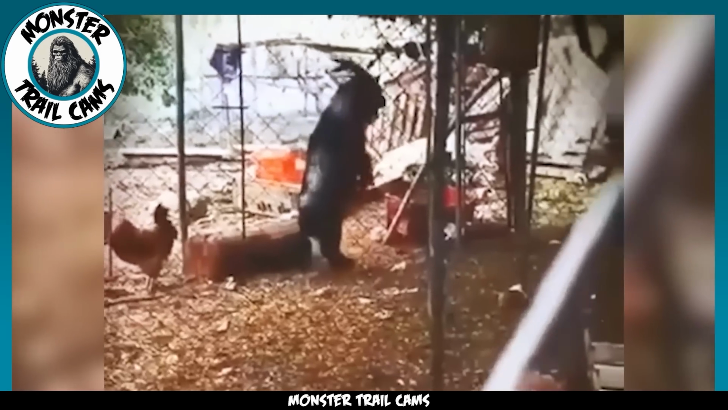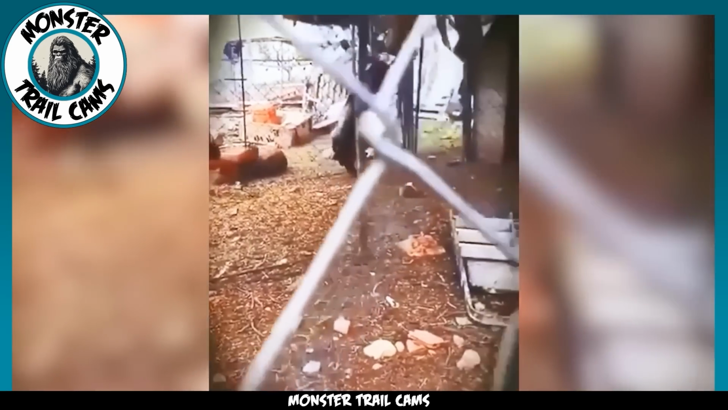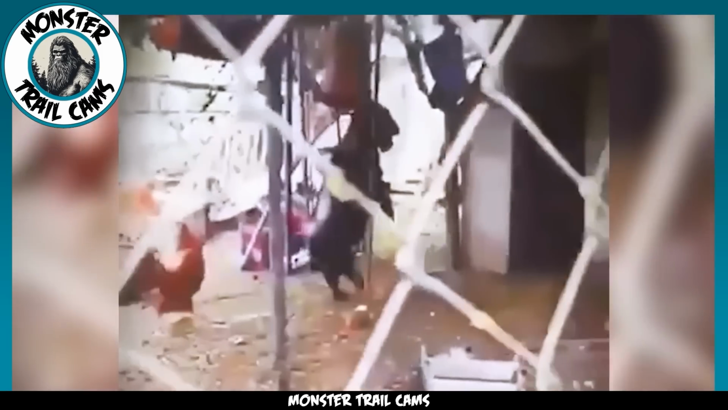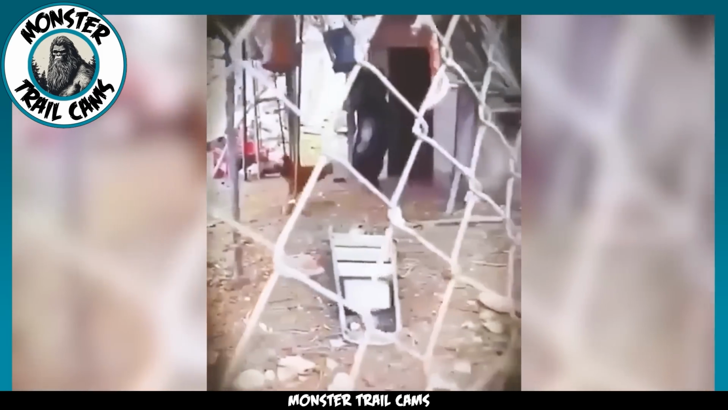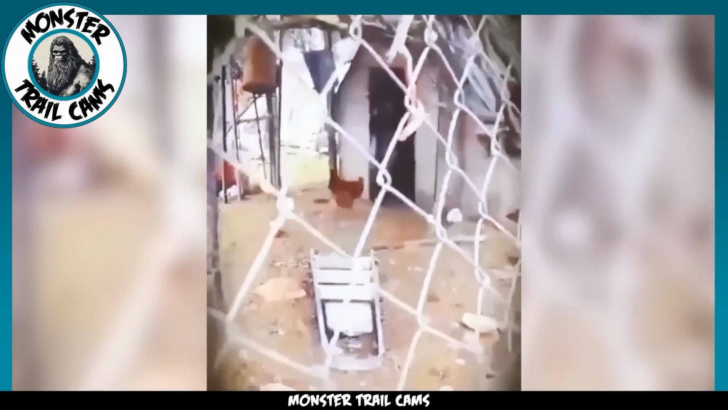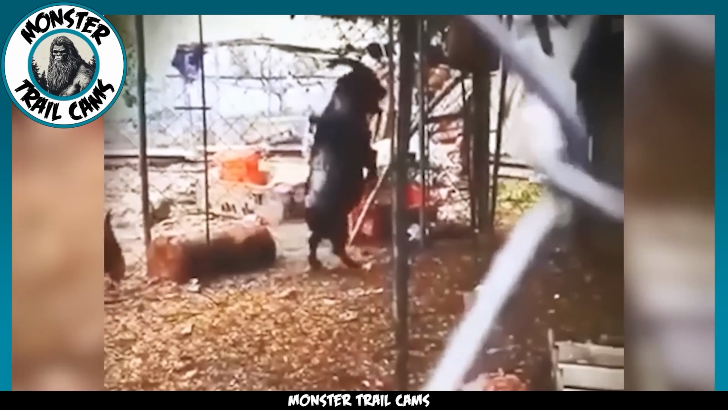We have another clip of a goat, but this one is quite a bit more frightening in my opinion. I should mention that goats are often associated with witchcraft and devil worship. Whether this connection is mere coincidence or not hasn't yet been proven. But try to explain this. We have a black ram walking across the frame on its hind legs.